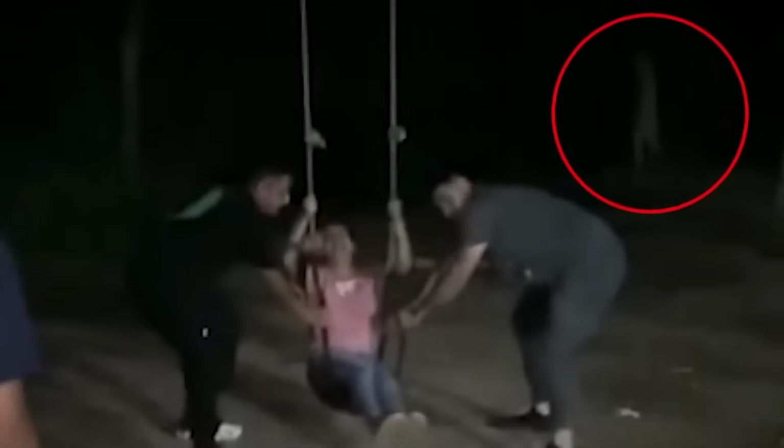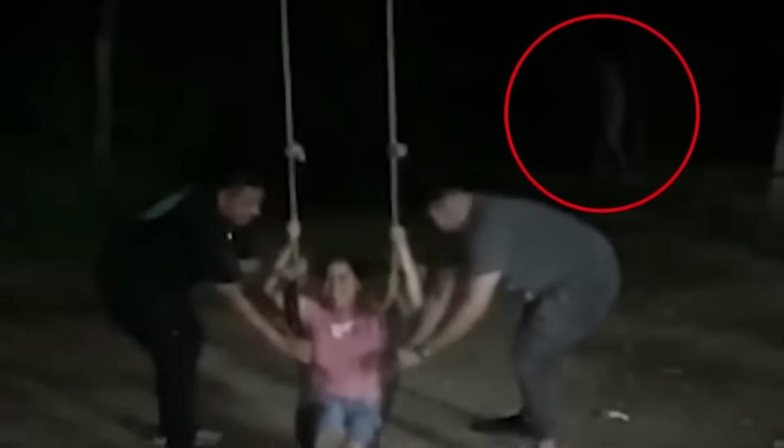In the back, you see a creepy figure moving around. This figure is pale and human looking, and it just moves around quietly like it's trying not to be seen. Is it hiding from the family? Is it planning something sinister?